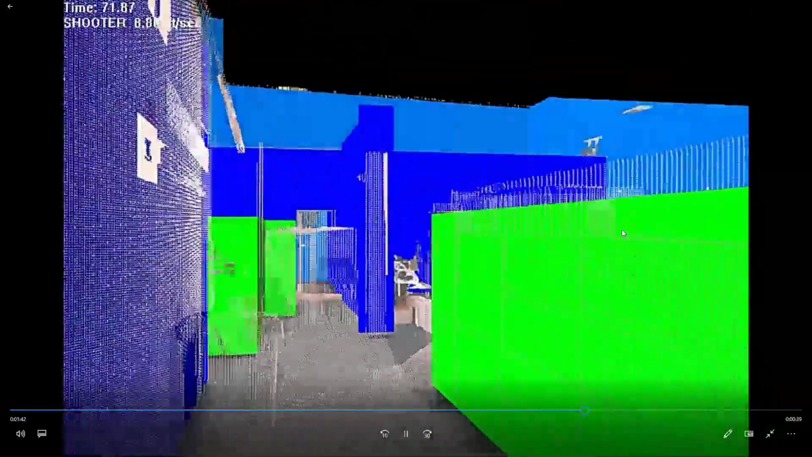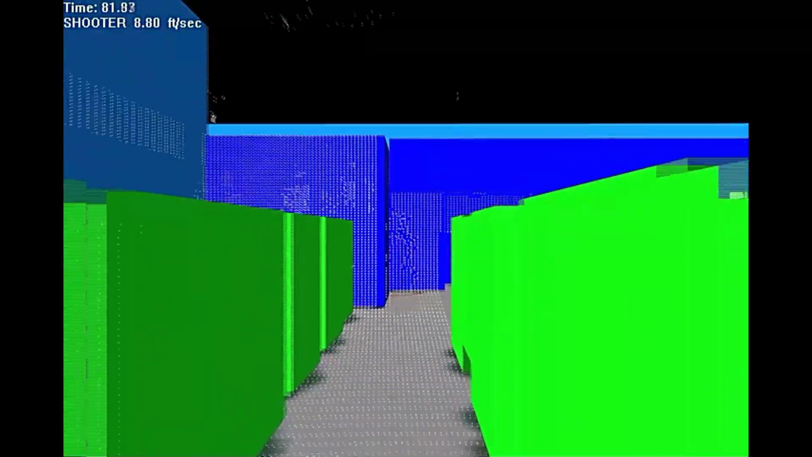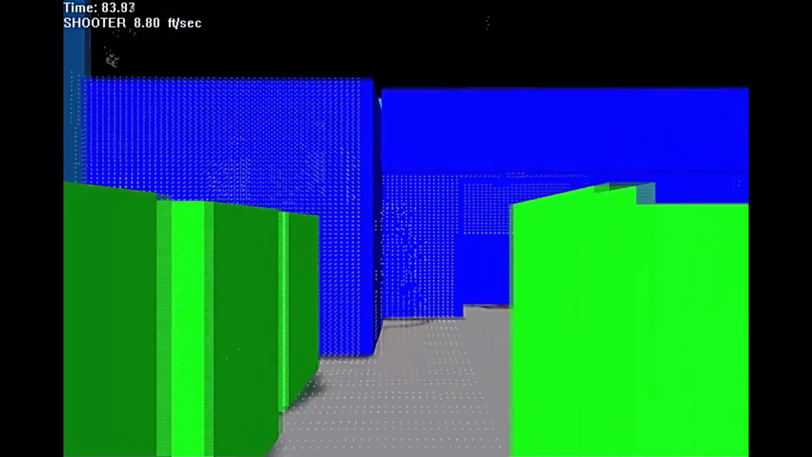You can see the density of the points on this wall. There's a point about every centimeter spacing. As I mentioned in the previous scan we were looking at with the blood pattern analysis, they were spaced about every millimeter. And the next scene I'll show you, it's even closer than that.